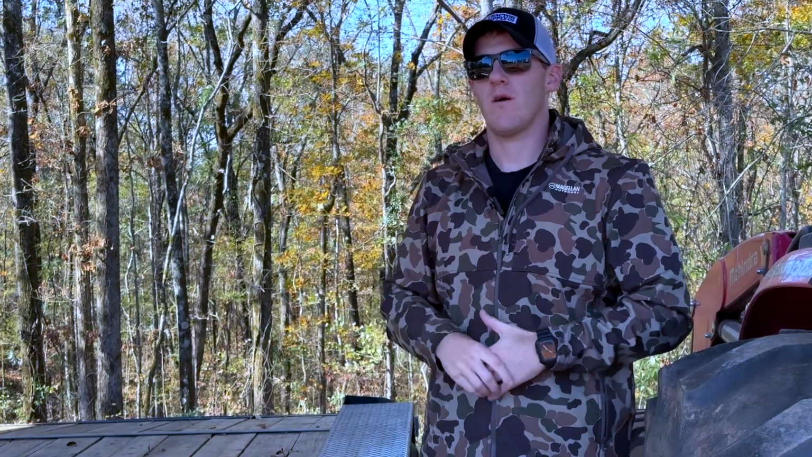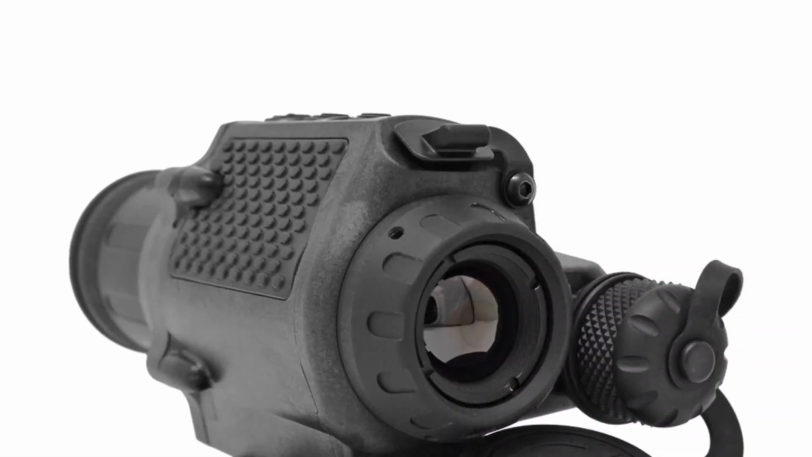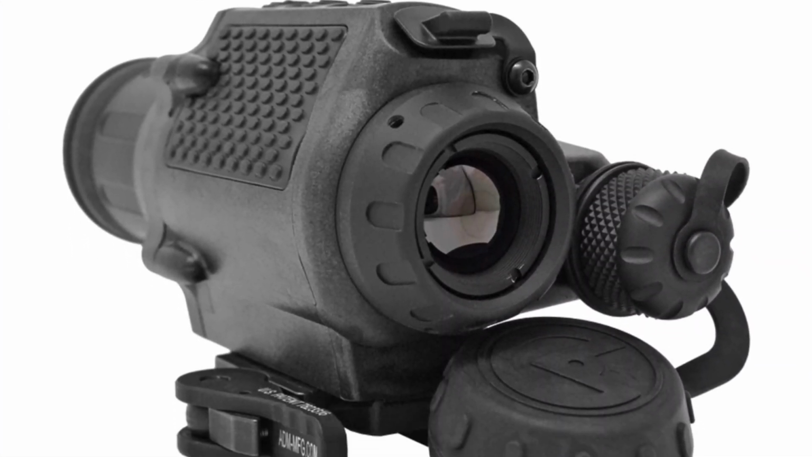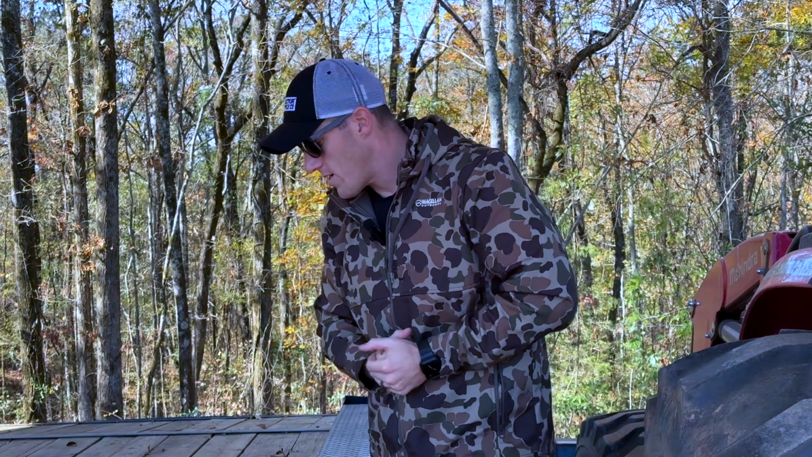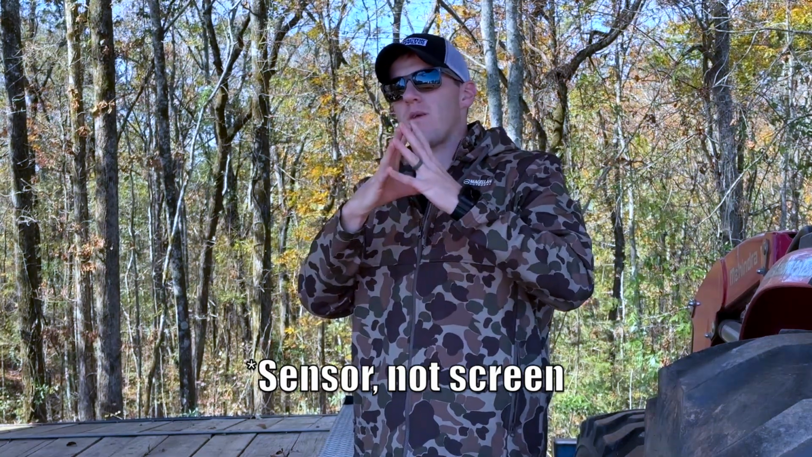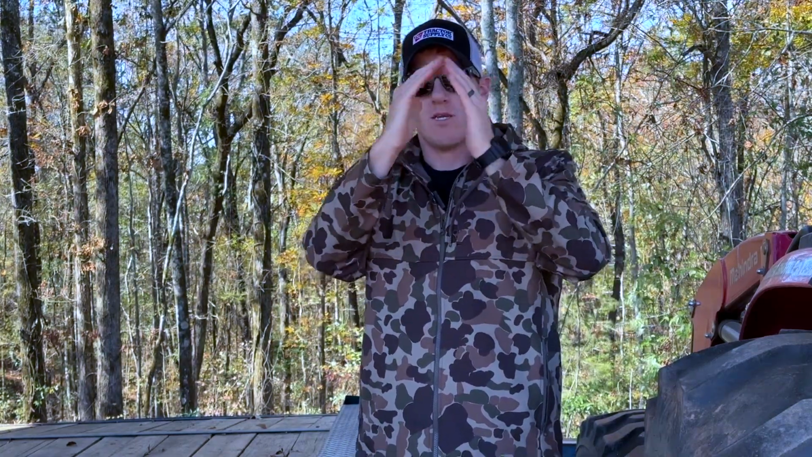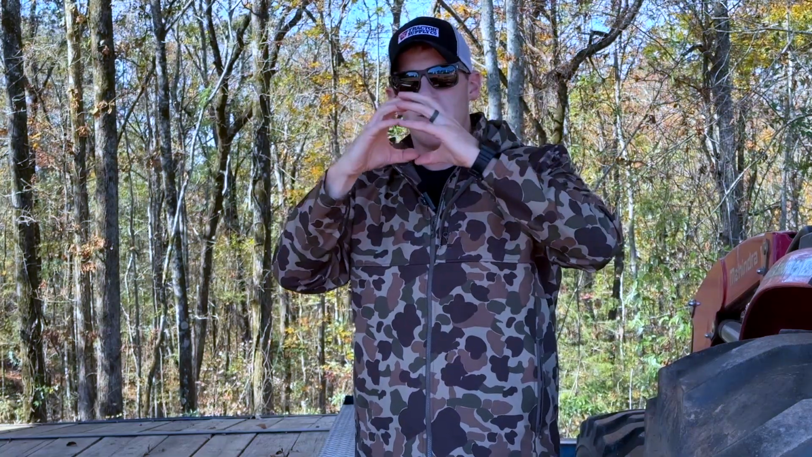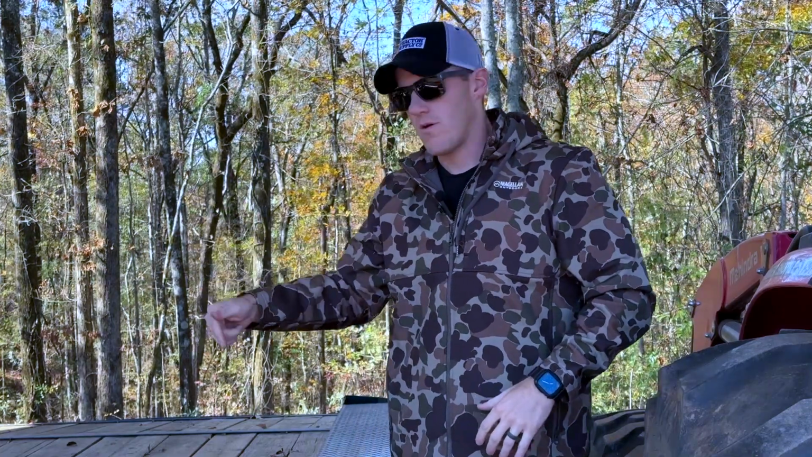Just for a comparison on some of these specs, I wrote down some specs on an Armasight Jockey 320, which is a clip-on thermal that goes in front of another optic that you can look through. It has a 320 by 240 resolution screen, so it's a bit bigger, but the spacing is still 12 microns, so the pixels are spaced out the exact same. It just probably has a bigger view inside that sight. So you're getting pretty much the same sensor specs inside the Infitac as you are the Armasight.